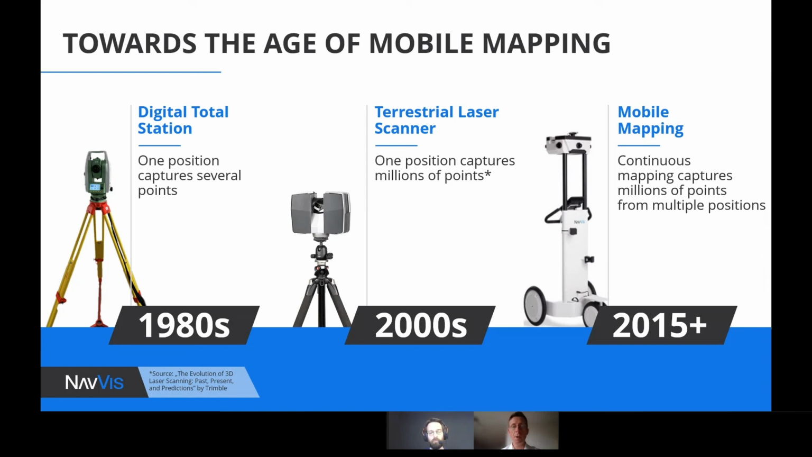The technology around laser scanning has evolved over time, first with the development of devices that increased drastically the number of points that were measured per minute, even per second. So moving from a few measurements being done per minute to millions of points being captured per second.